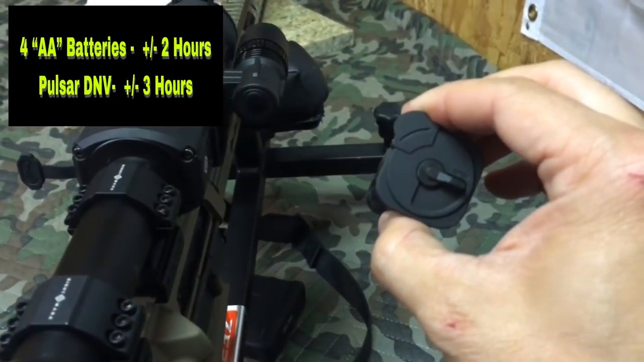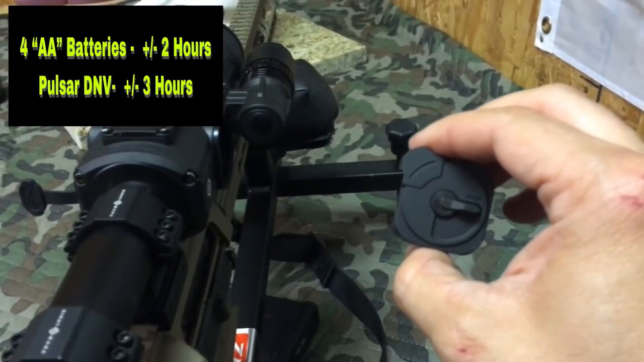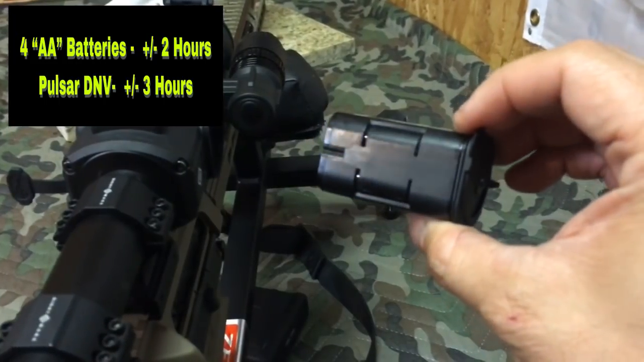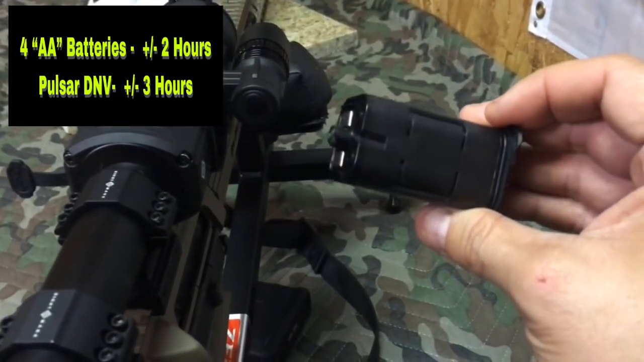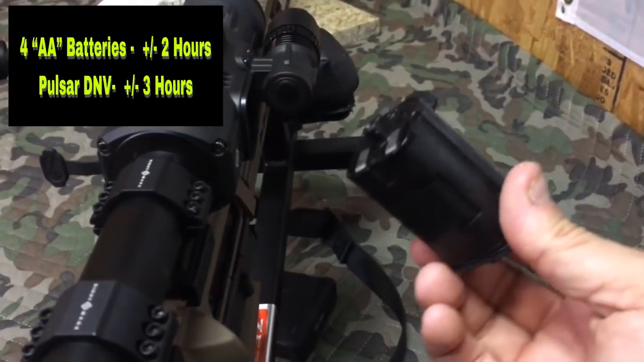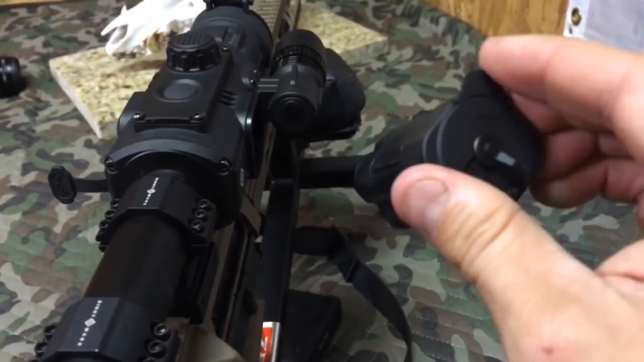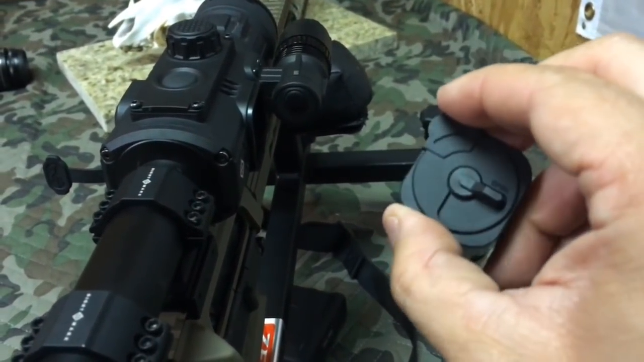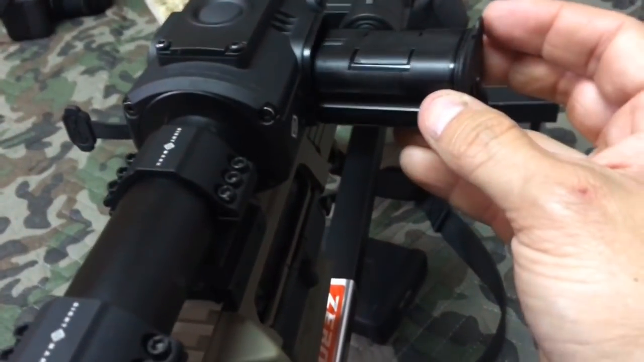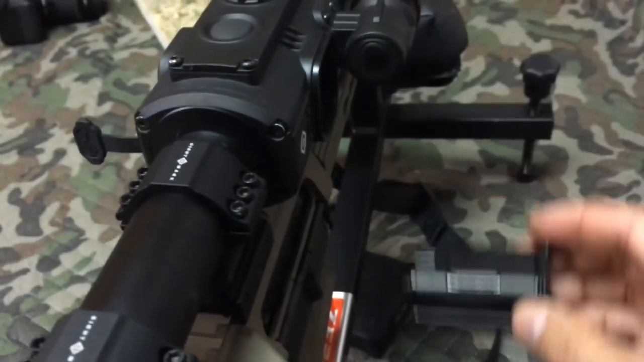It's a rechargeable battery pack, and you can pick this up, and I'll also link this in the description of the video, for around $75. You get 2 of these packs and the recharger. So that's a pretty good deal, and out in the field I can get almost about 3 hours of battery life with this rechargeable unit. So I'll link all that in the description, and that way you can go and check it out. Obviously that just slips right in there very easily. You can take that out.